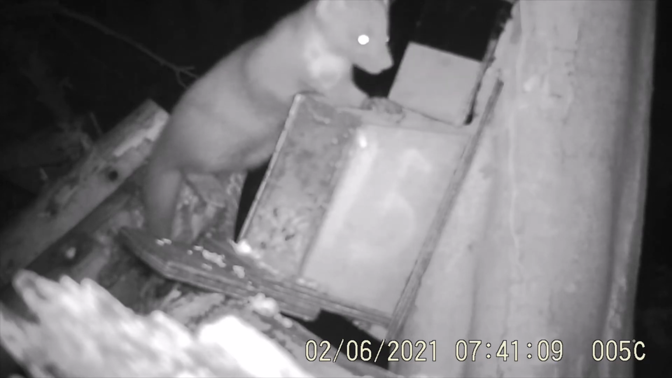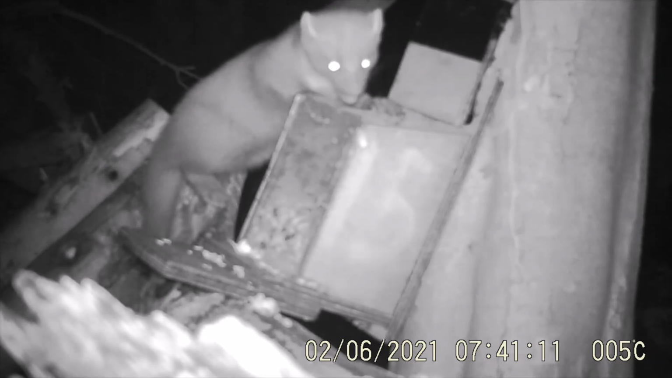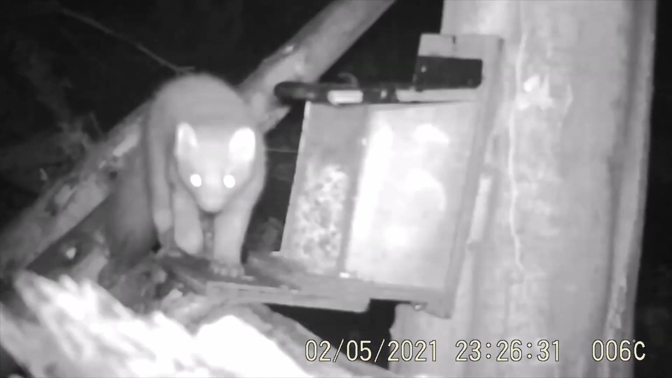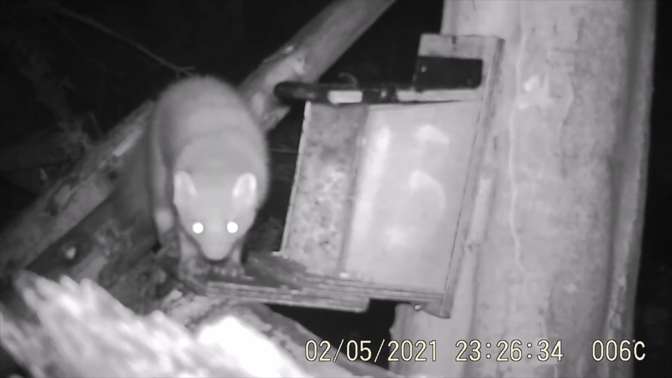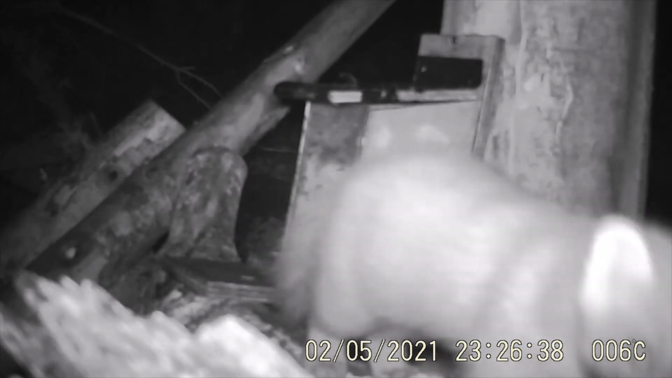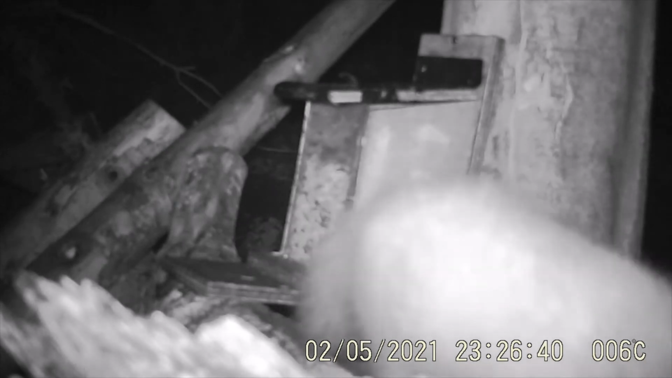Yeah, a lot bigger. His pattern, you can see, has 2 splodges on his bib. And we haven't seen any other males around the estate other than the single juveniles from the kits, but they soon get driven off, as it were.